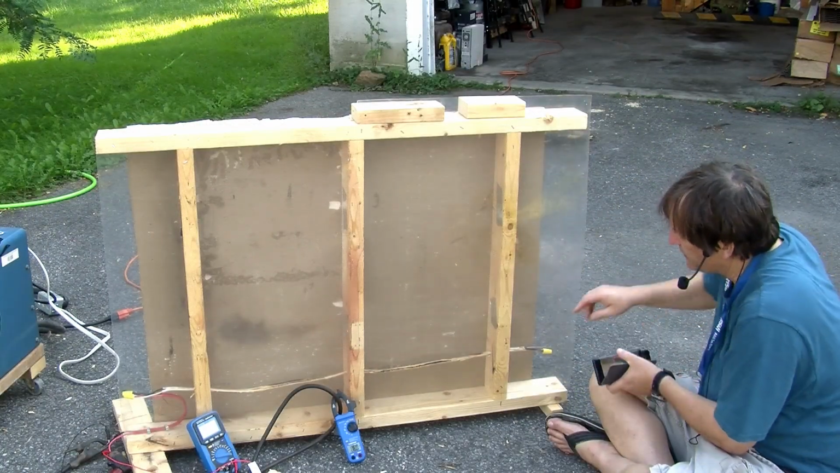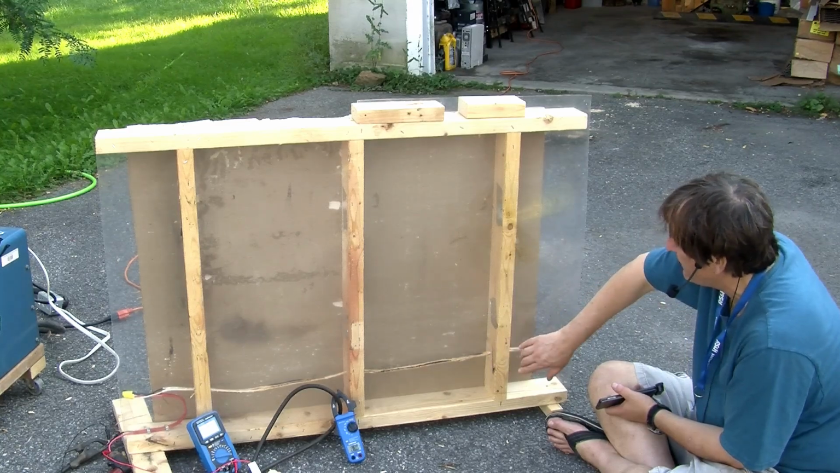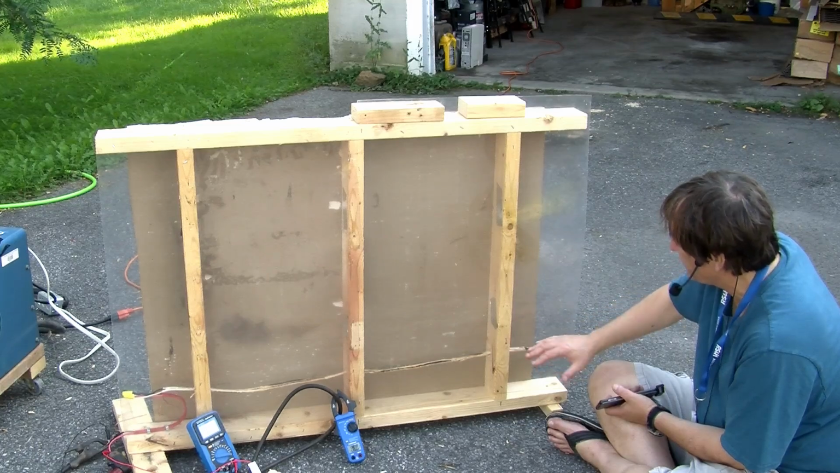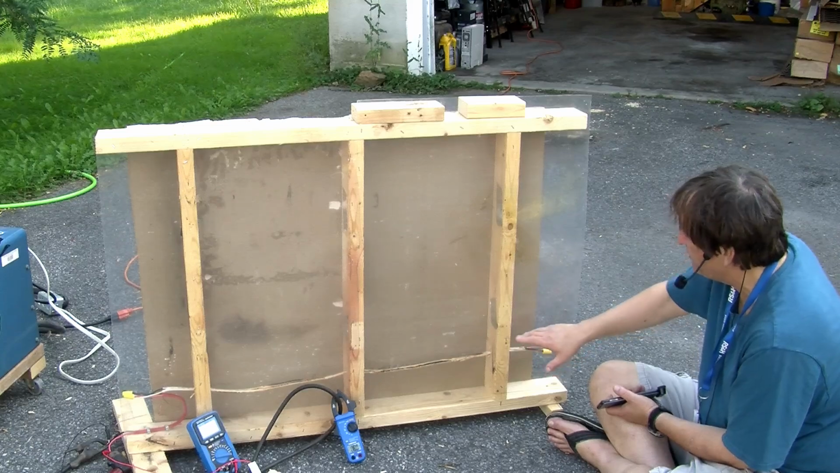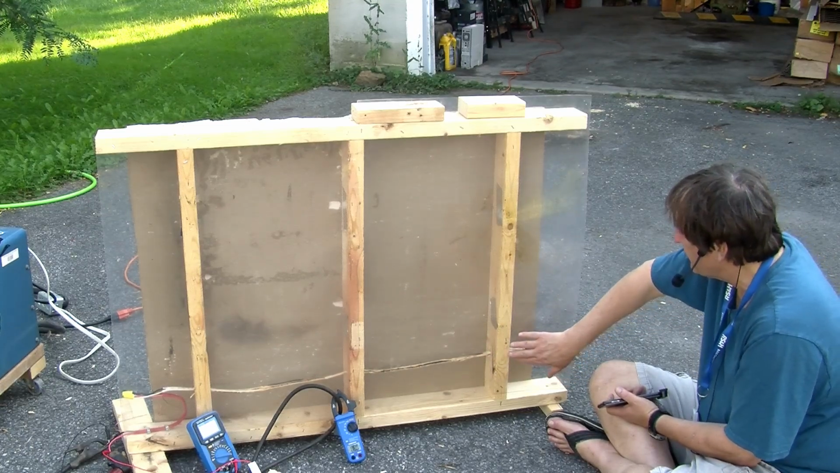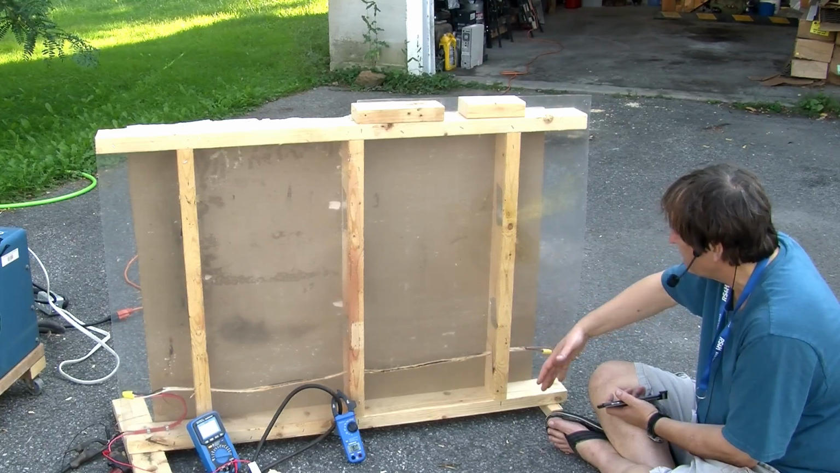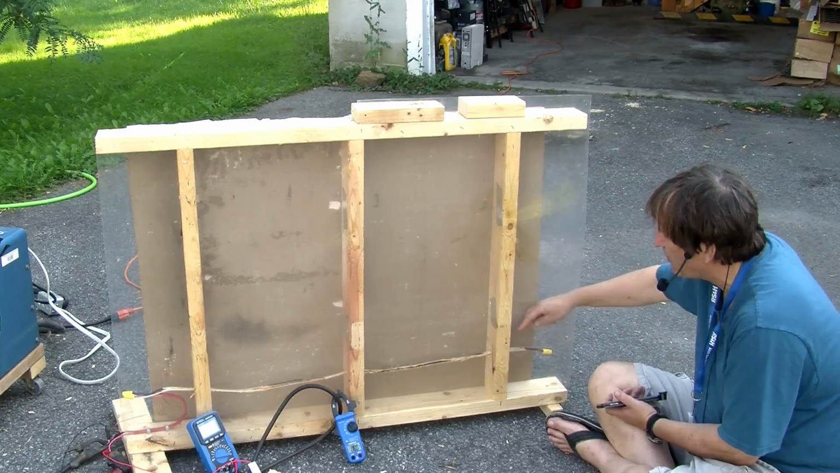Really quite interesting that the suspected short in here unshorted itself, and my guess is maybe the copper started to oxidize a bit, and even if it was just a thin oxide layer, because the voltages are so low, it wouldn't really make a huge difference whether it was a poor insulator or a good insulator to channel all the current back around the end.